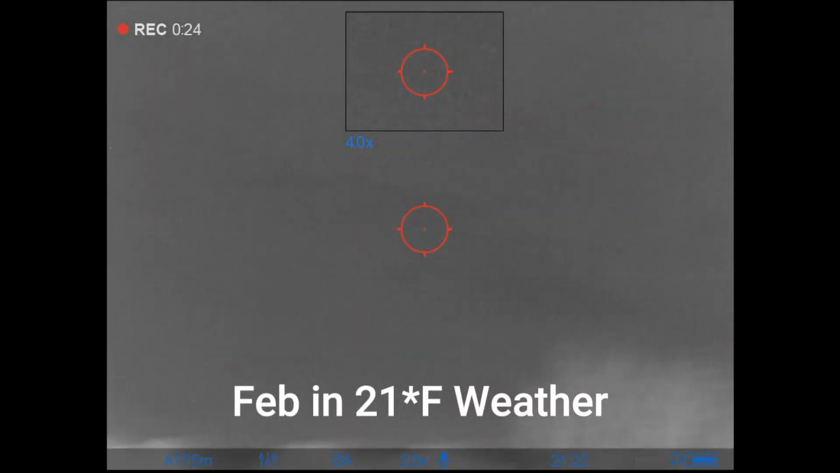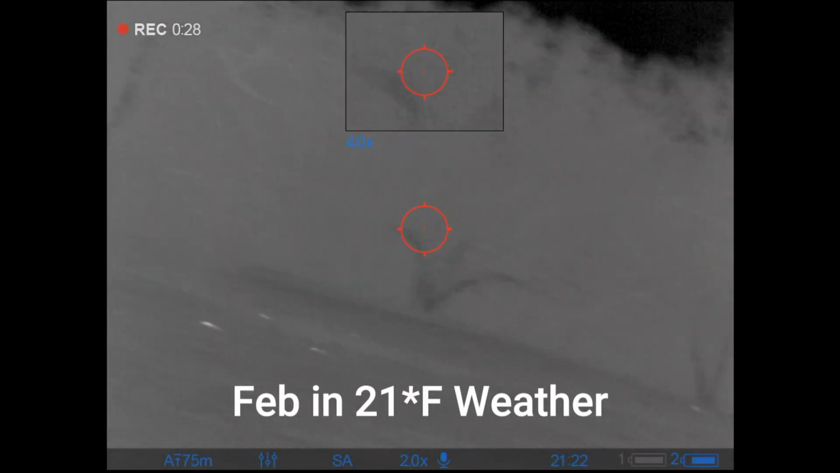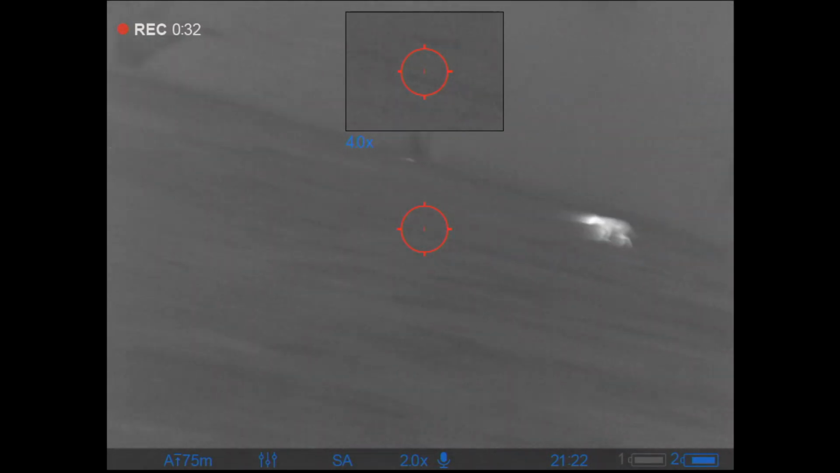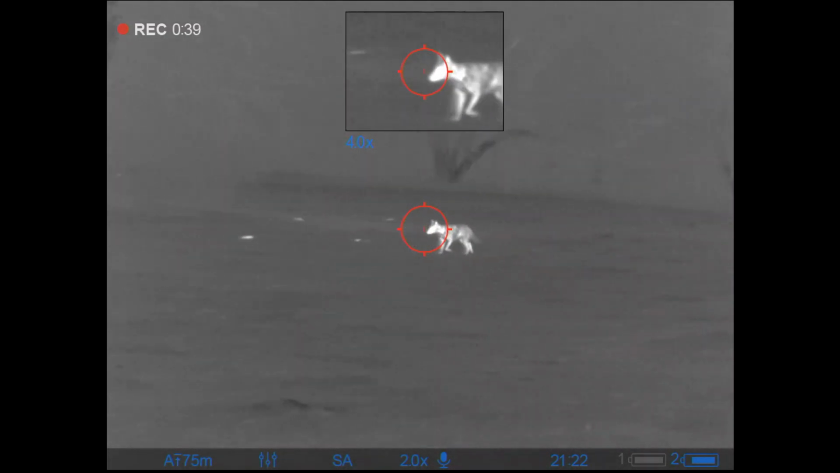So now we've got some thermal hunting at night, and I remember this one well because as I caught this guy and was trying to bust through some ice in the creek, the only thing I busted was my butt, and I stuck my hand in the water and froze my finger, which is going to make a problem here in just a second.